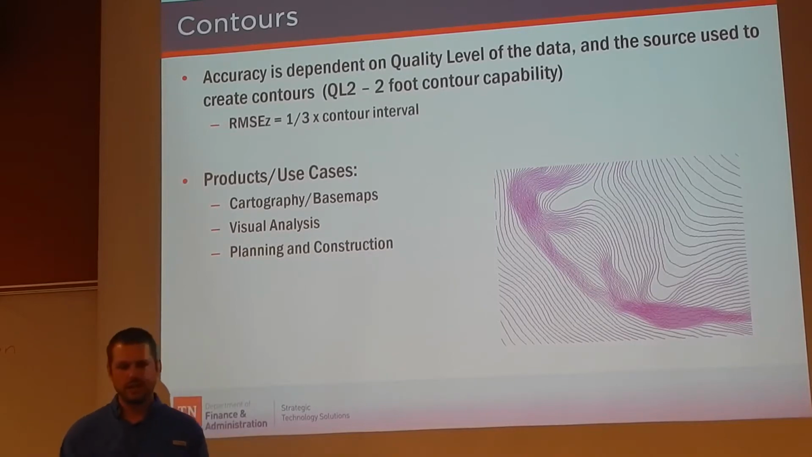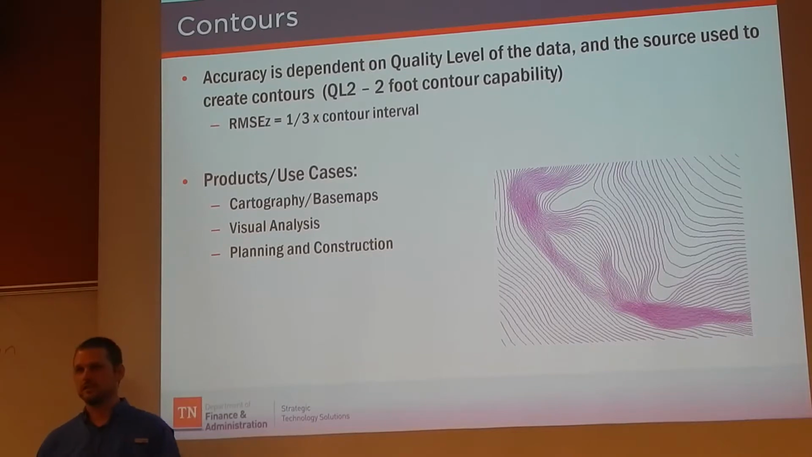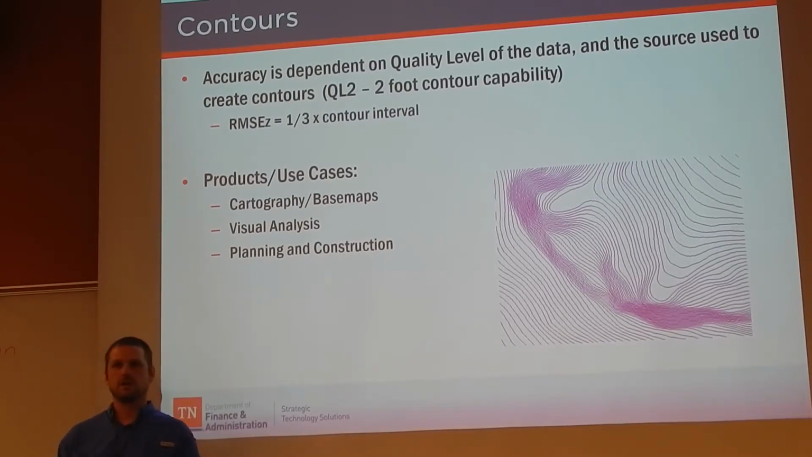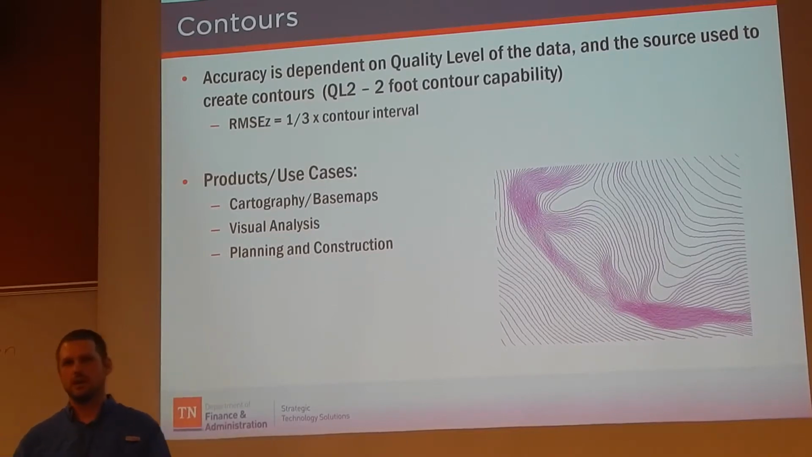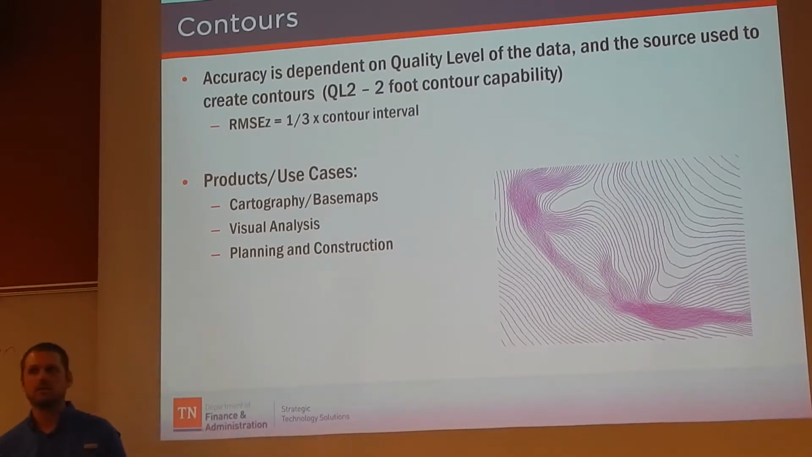So products and use cases: you've got cartography-based maps, obviously. Planning and construction has, again, been our largest group of people touching base with us, wanting to use the contours in AutoCAD, let's say, or surveying software.